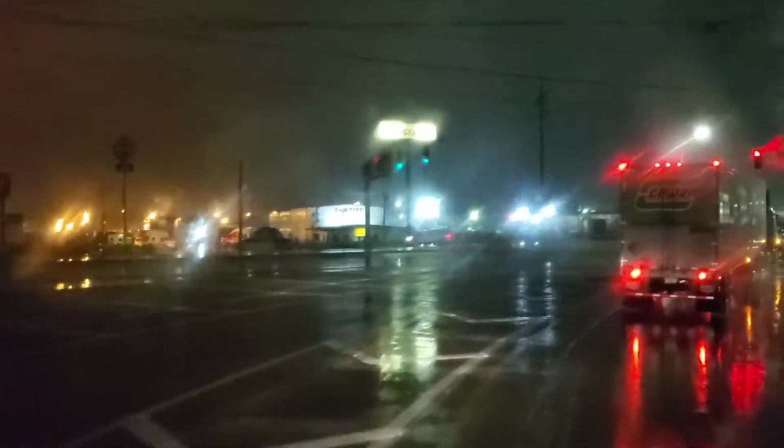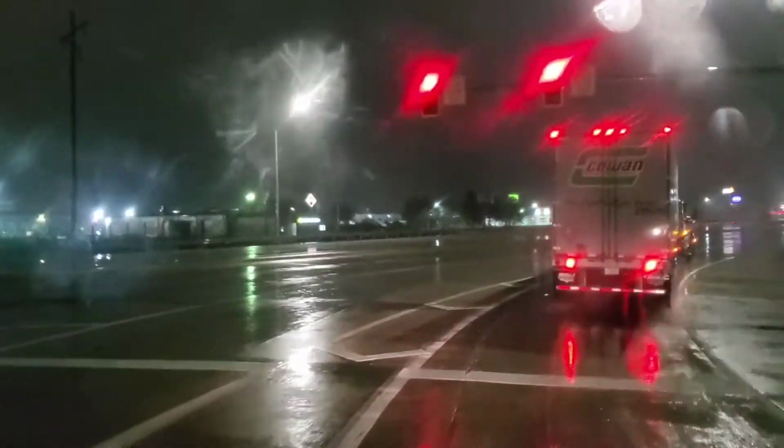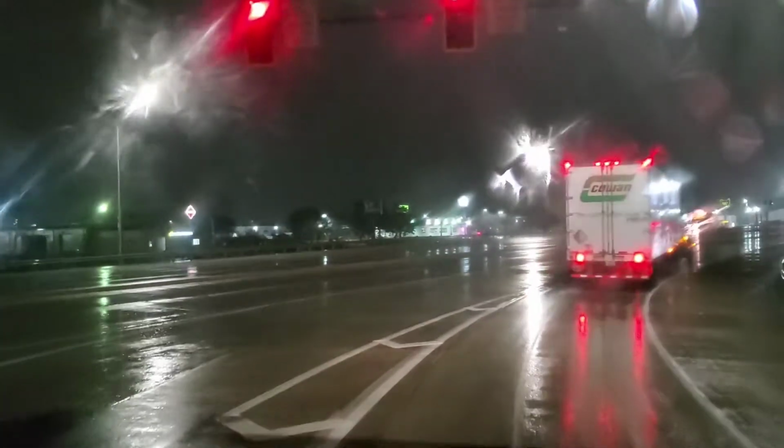engine light that these trucks have is a full red engine light, and there's two phases that thing goes into when you have a problem.